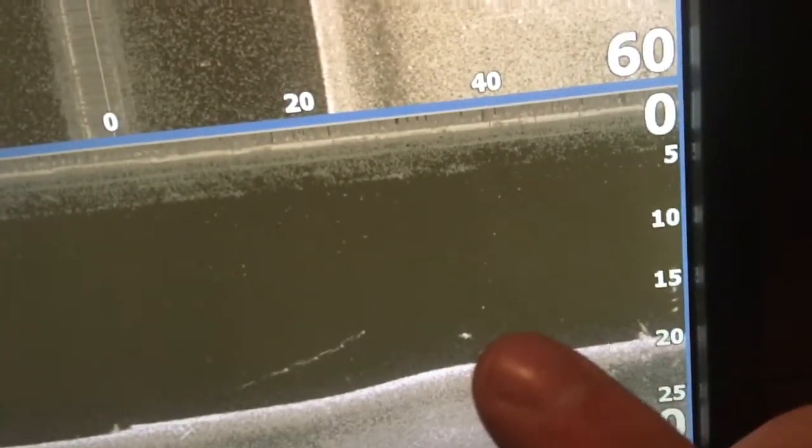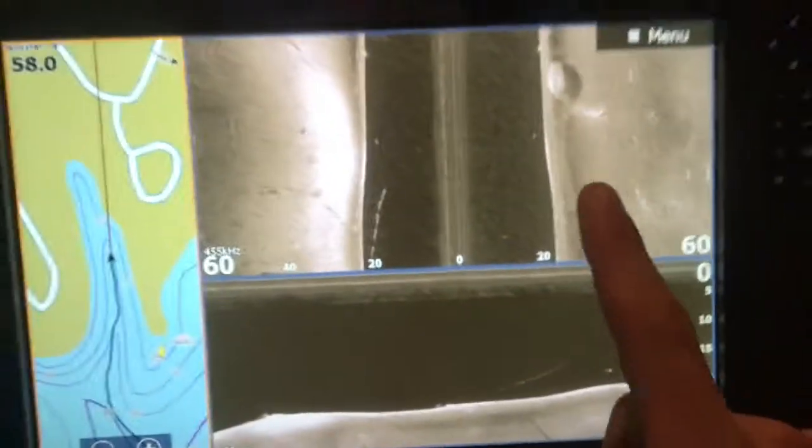This is cool because there's a big daddy fish right here, but also I found a boat, a hole right here. Moving on.